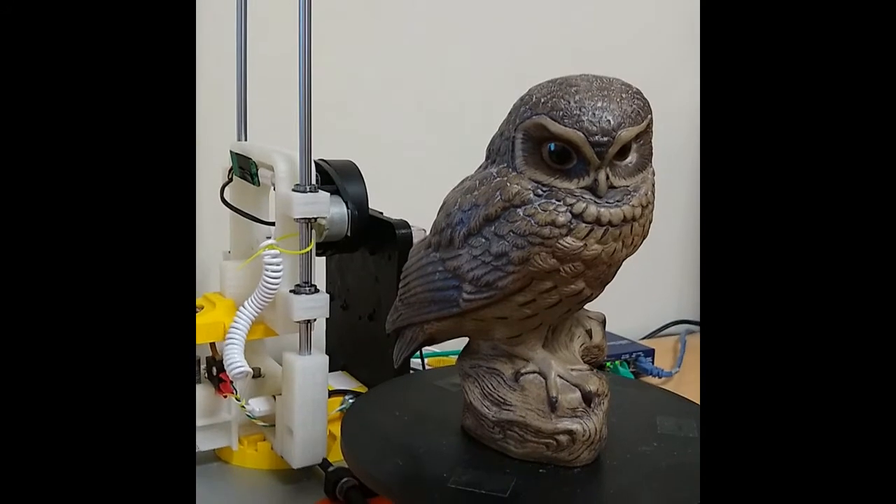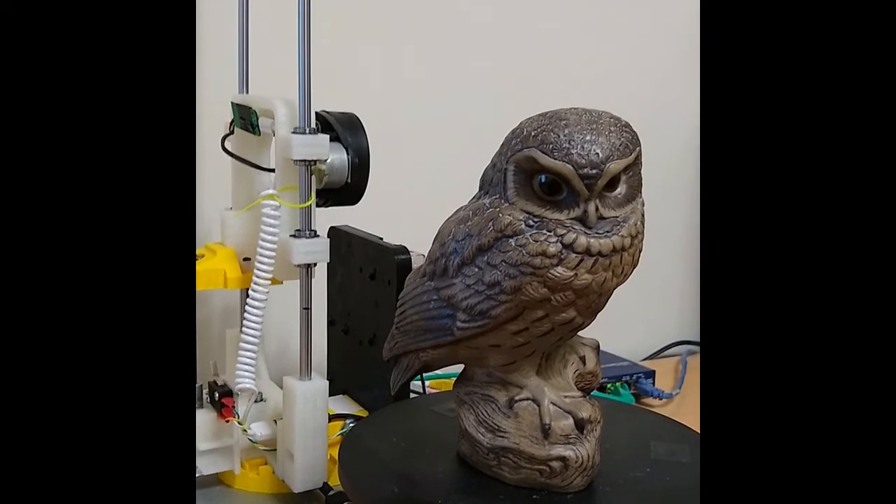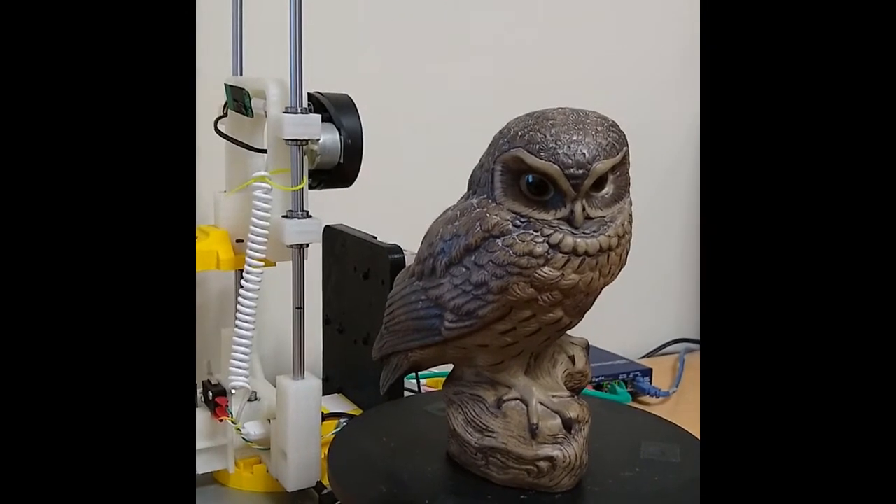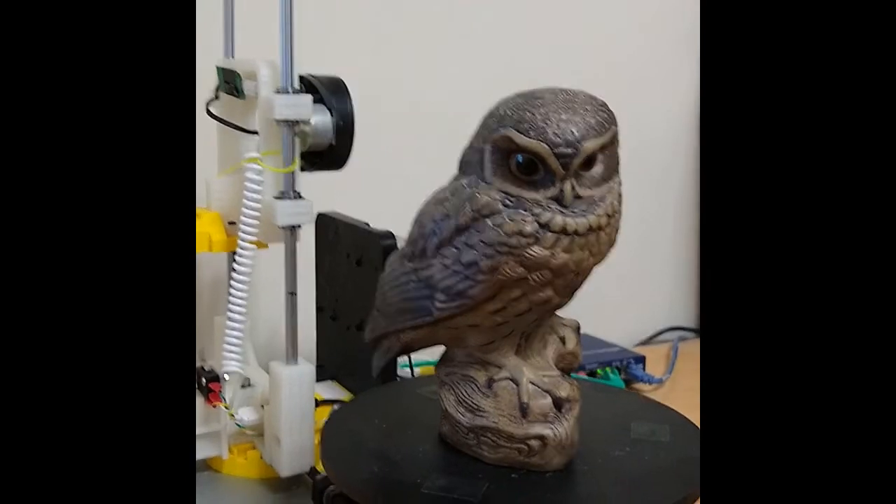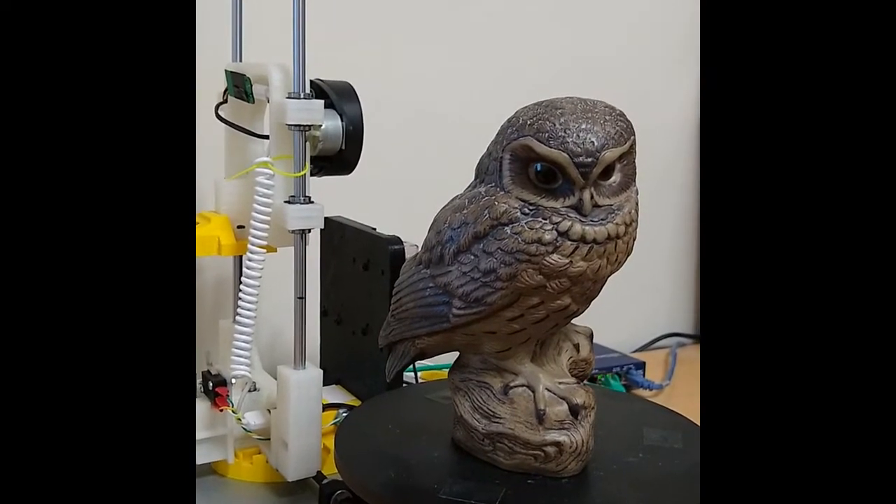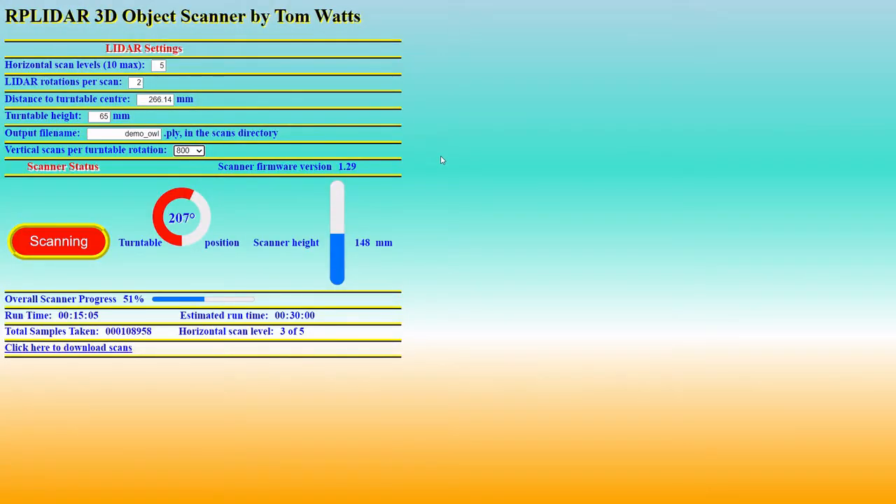This is the scanner in action. I've chosen an owl to scan as it's a fairly simple object but with good bold detail. So this is the web front end that I've written for my scanner with a lot of help from Ian Malcolm. It allows you to set up the scan.